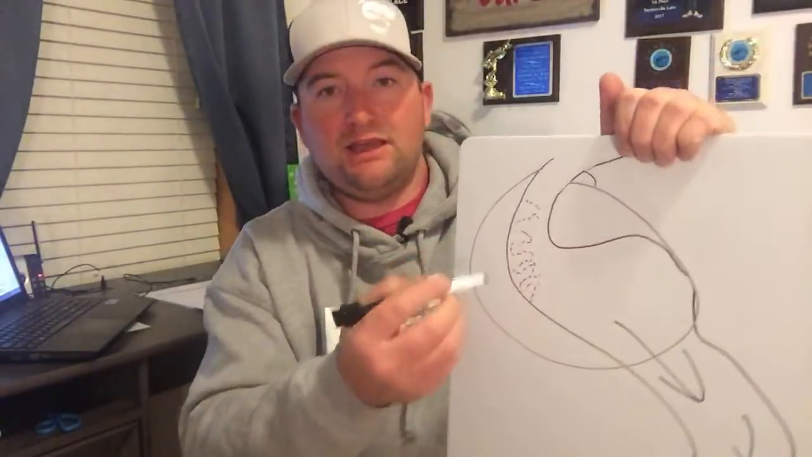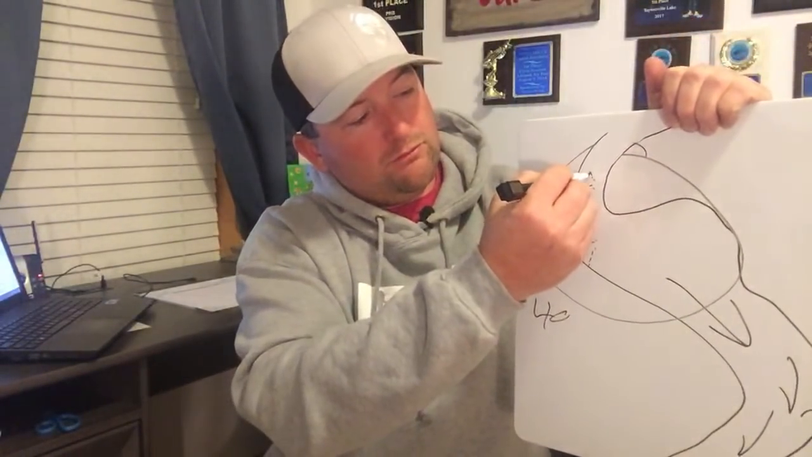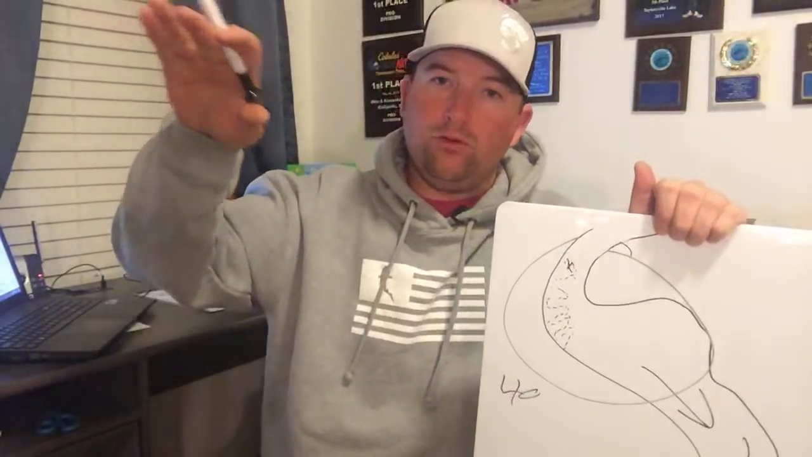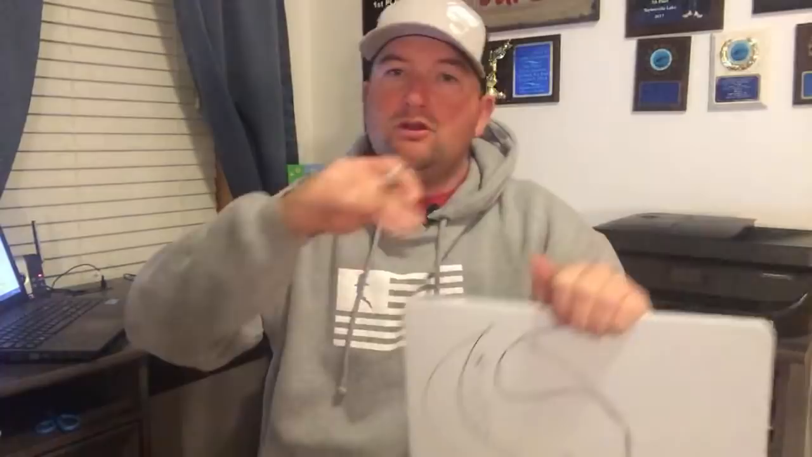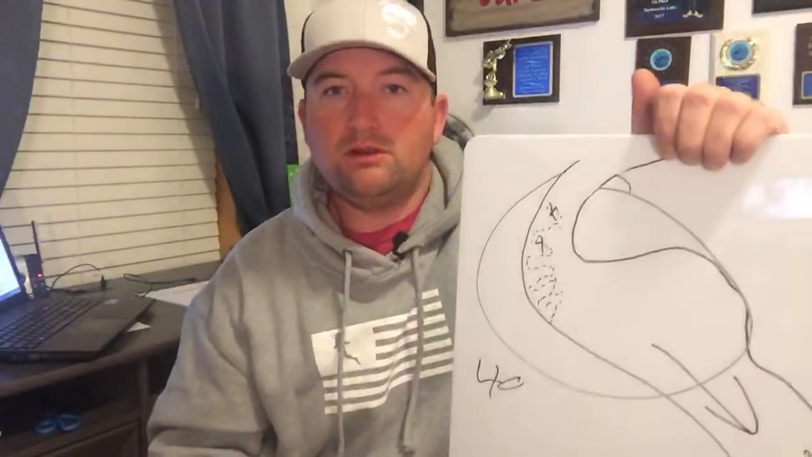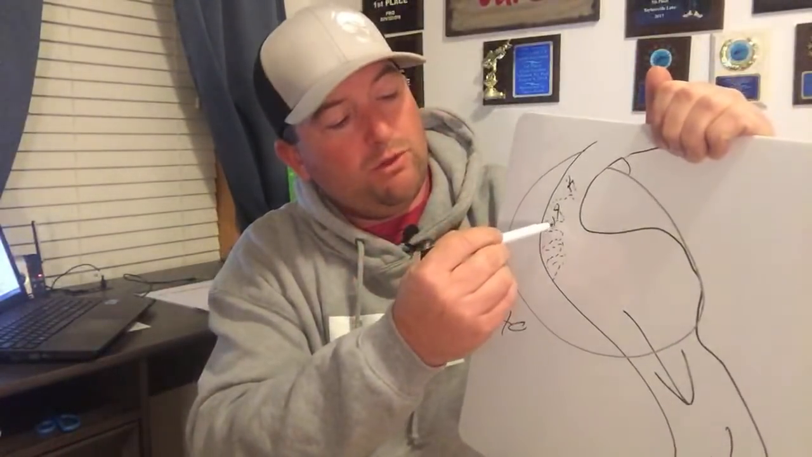And say I have a spot that is 40 foot right here, and that's where the bottom or the trough of that ledge was at. Well, every time that I would go up on that ledge and come off, I would want to mark that trough all the way down through here, okay?